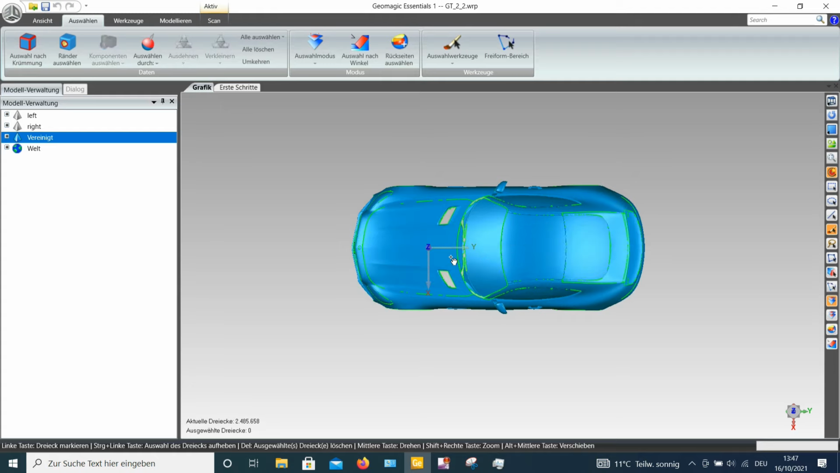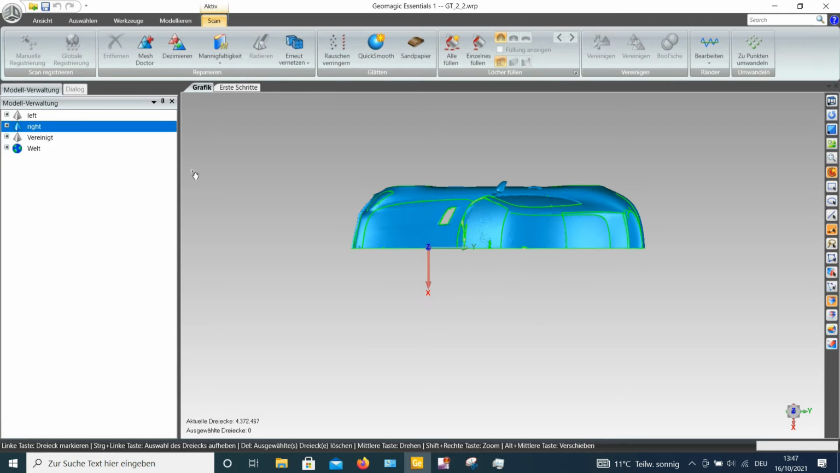Okay, so let's clear it up. If you're doing a half scan of a car, because, as explained in this example later on, most cars are symmetrically designed, and this saves you a lot of time not to scan the whole car. You would just scan half of the car.